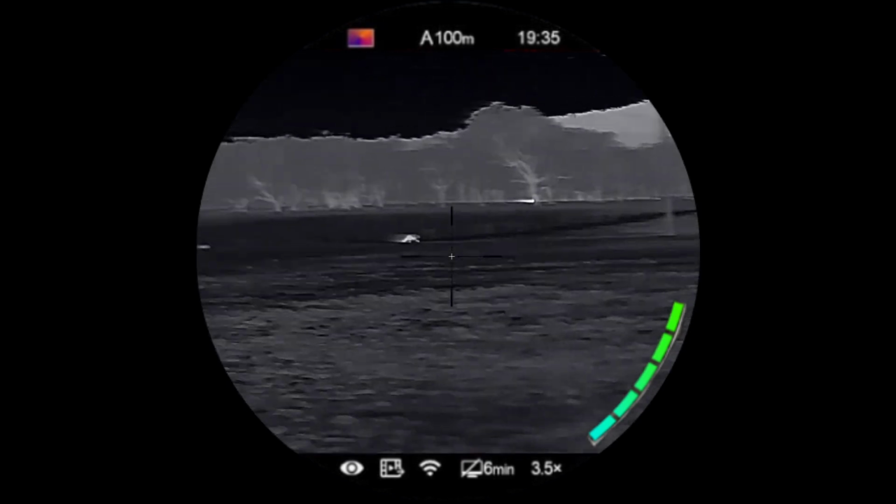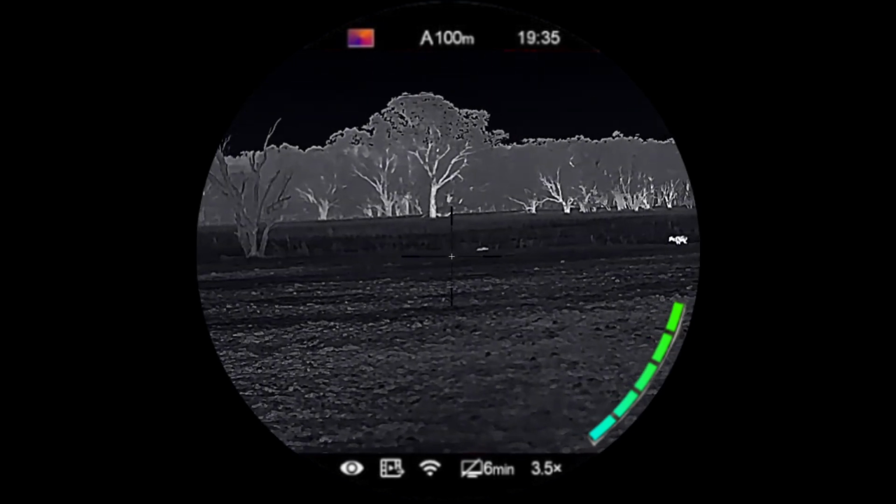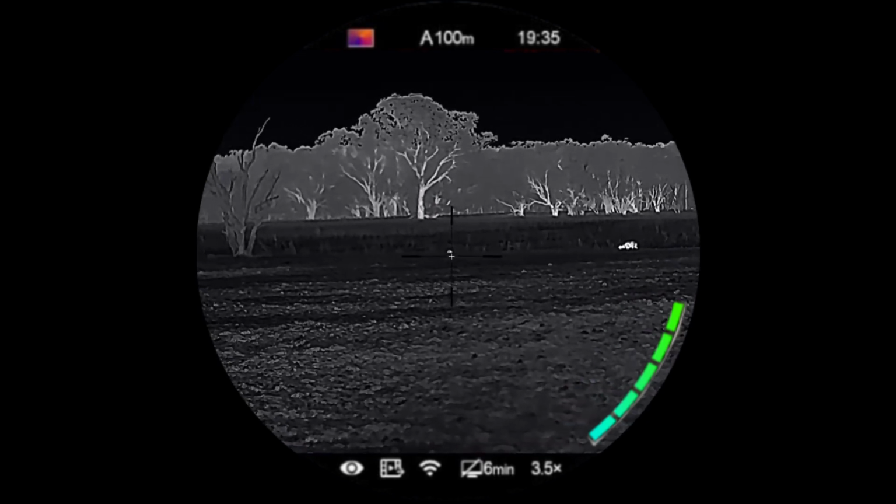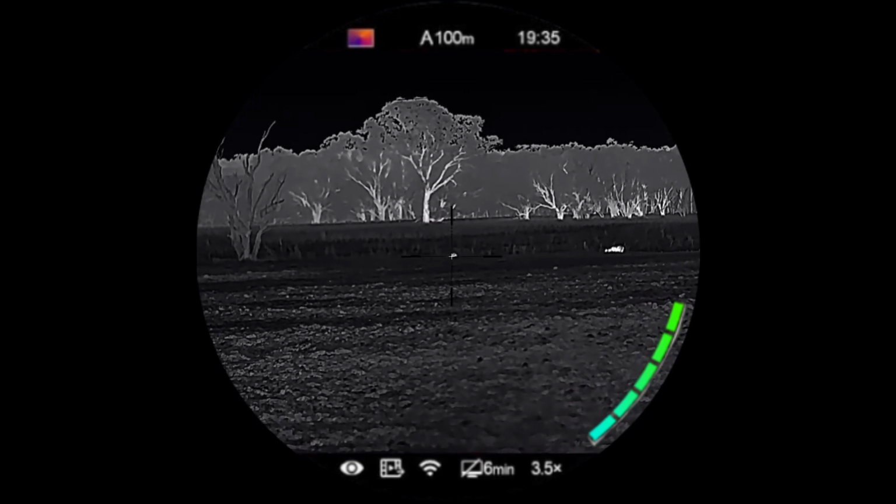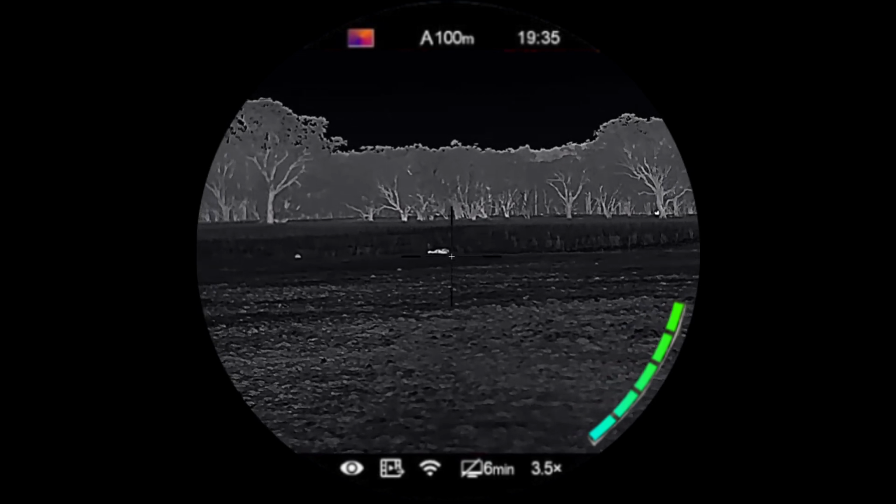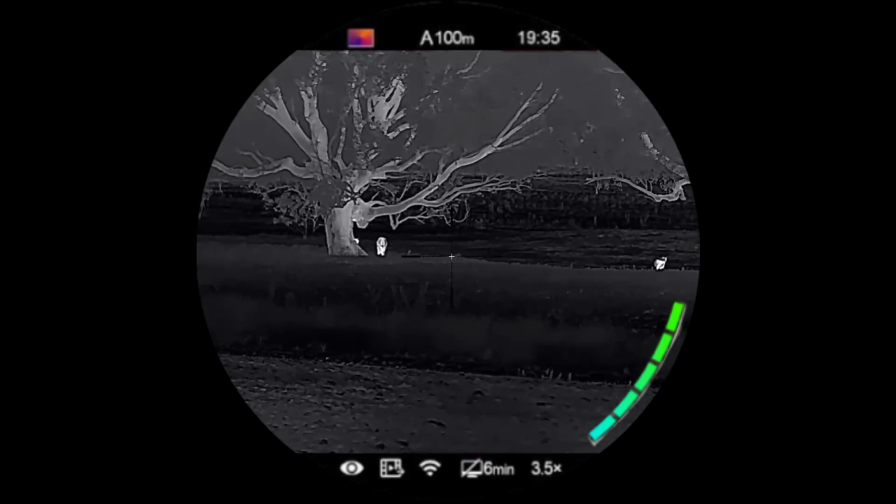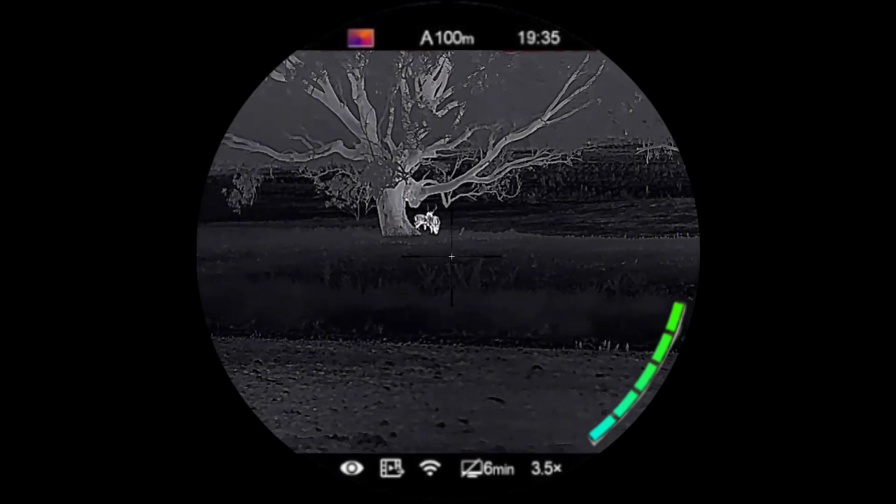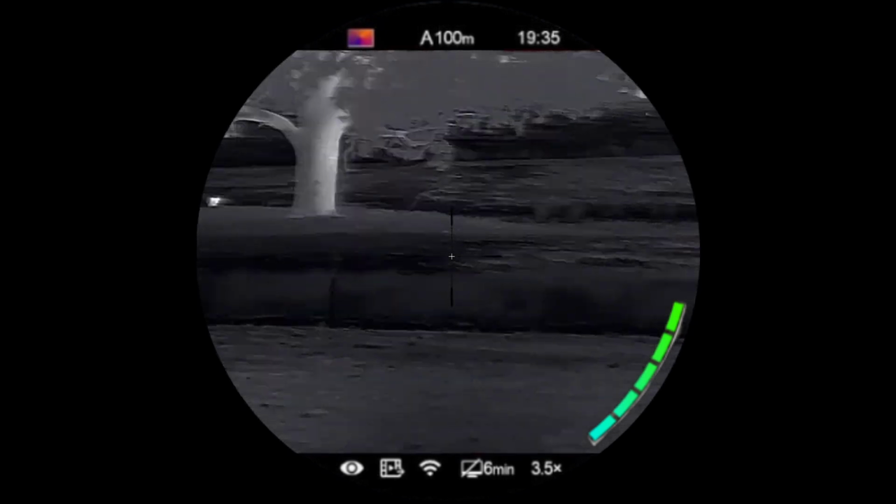Anyway, it's not what we're here for. We're here for foxes. There's a deer. It's just on the other side of a slope. See how he's disappearing. Well, I'm gonna upset the apple cart.